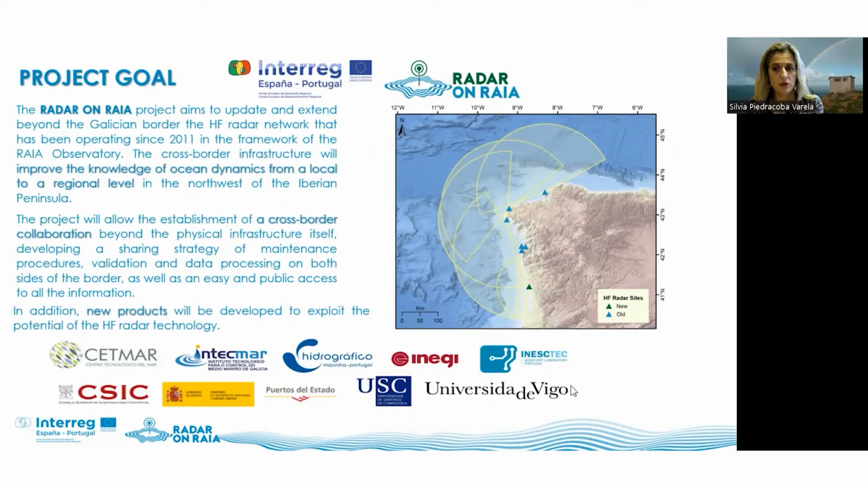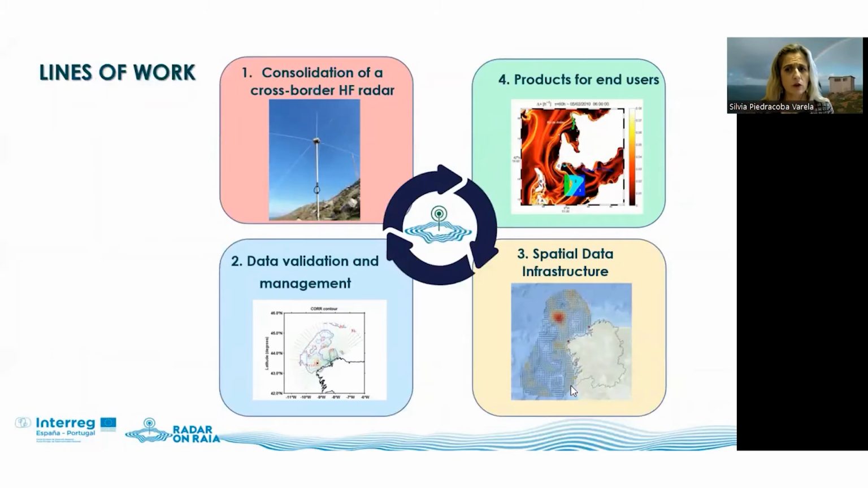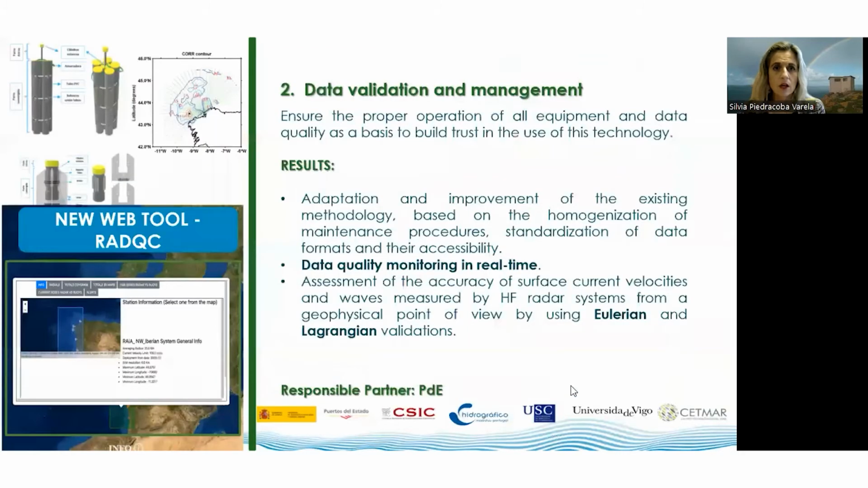Besides, and no less important, new products will be developed to exploit the potential of this technology. These are the lines of work of the project: consolidation of a cross-border HF radar with installation of new sites, data validation and management, spatial data infrastructure, and products for end users. All of them are related to each other in a circular way. I'm going to focus my talk on products derived from Activity 2 and Activity 4.